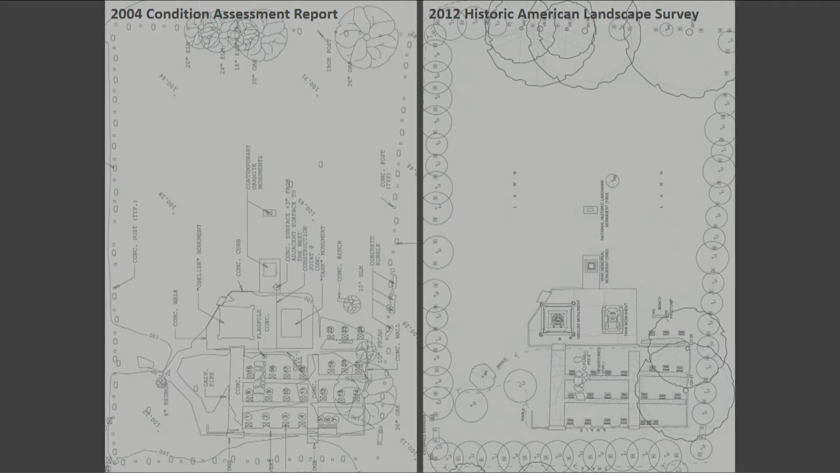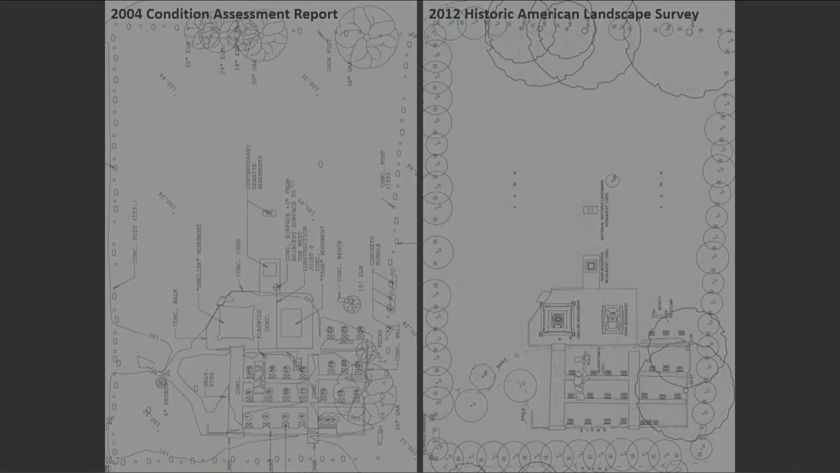The one on the left was created in 2004 by another team that was documenting the cemetery. They were using traditional analog means of measurement. We were using the point cloud. Our drawings, it may be a little difficult to see here, are much more detailed and accurate than the survey conducted just a few years prior.